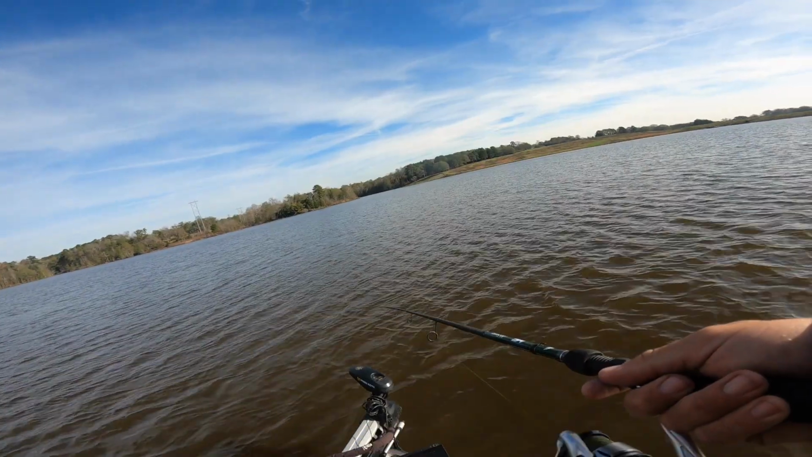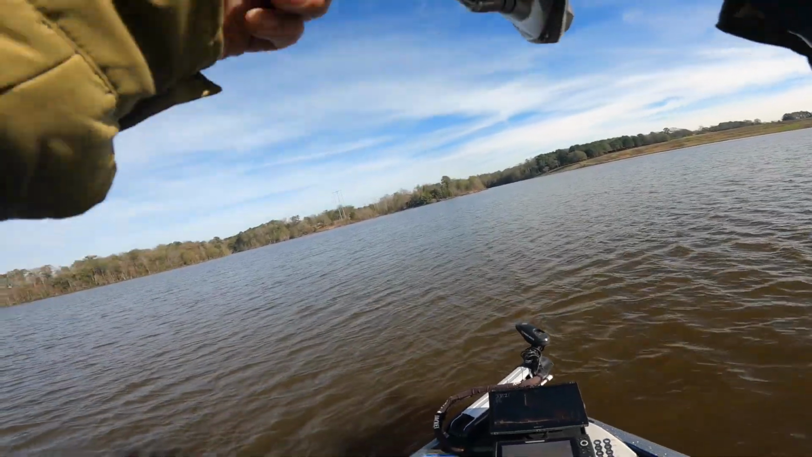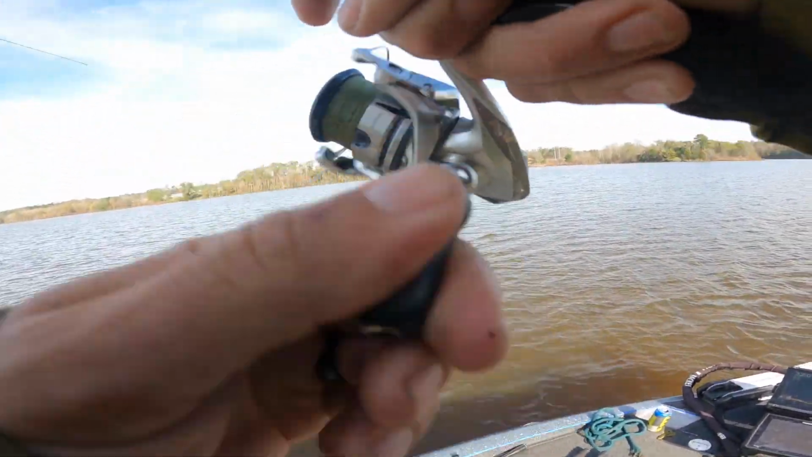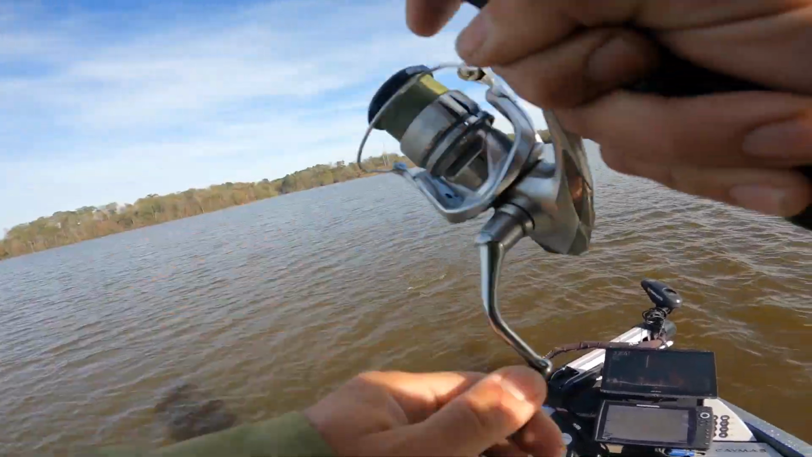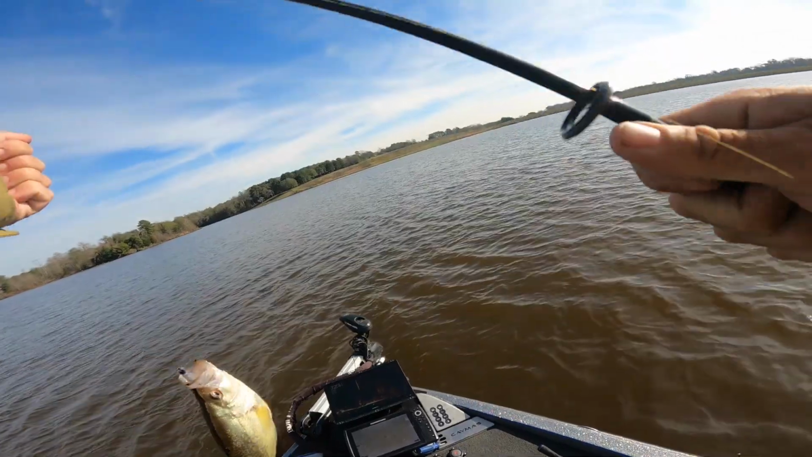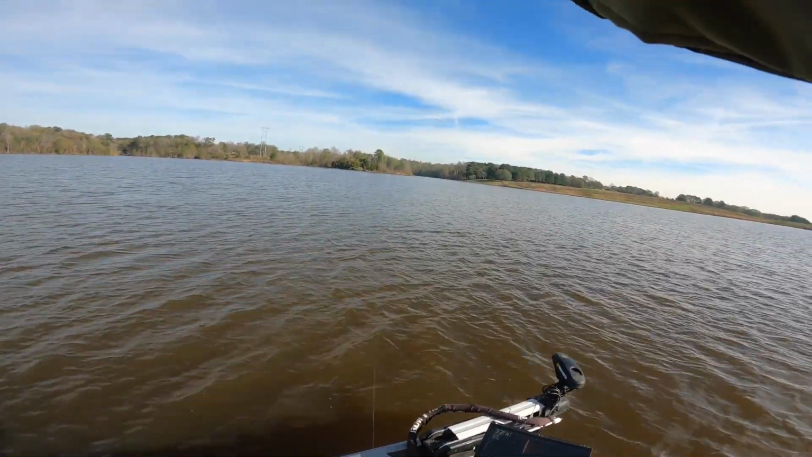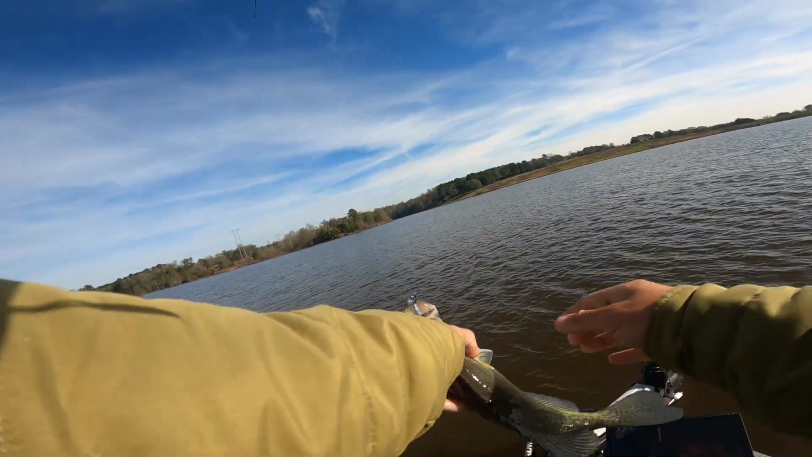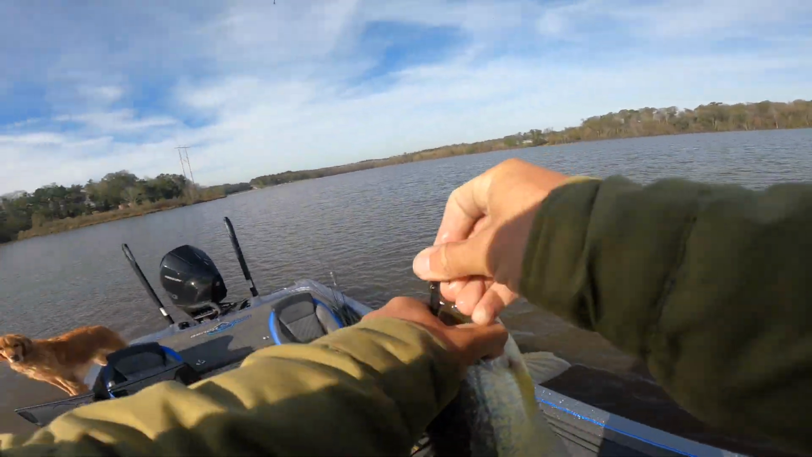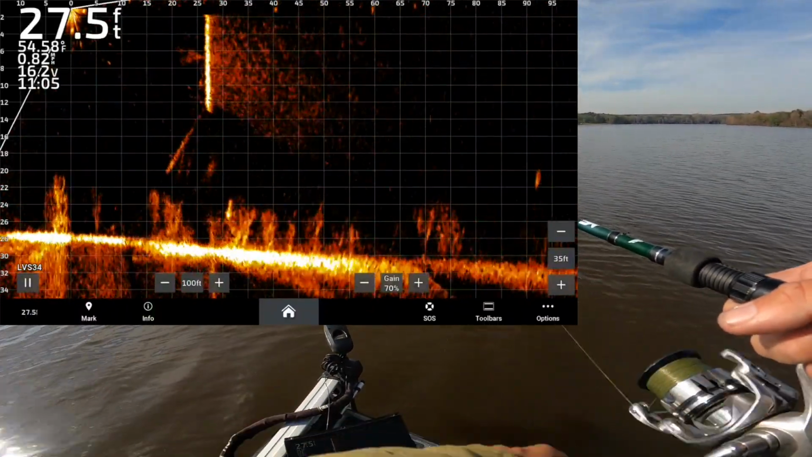Back to the fishing. I mean, what do we catch? What do we got? Oh my goodness, it's a crappie that thinks he's a bass. Jeez, that thing's huge. That thing is huge. Look at this thing, guys. Thick boy. Woo.